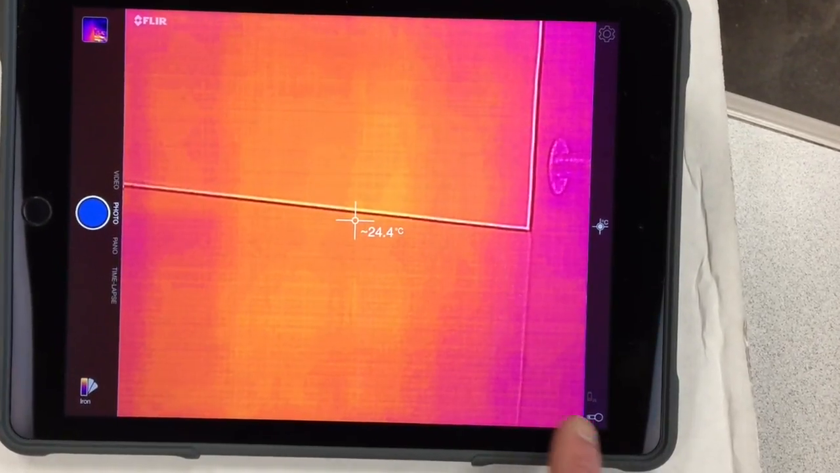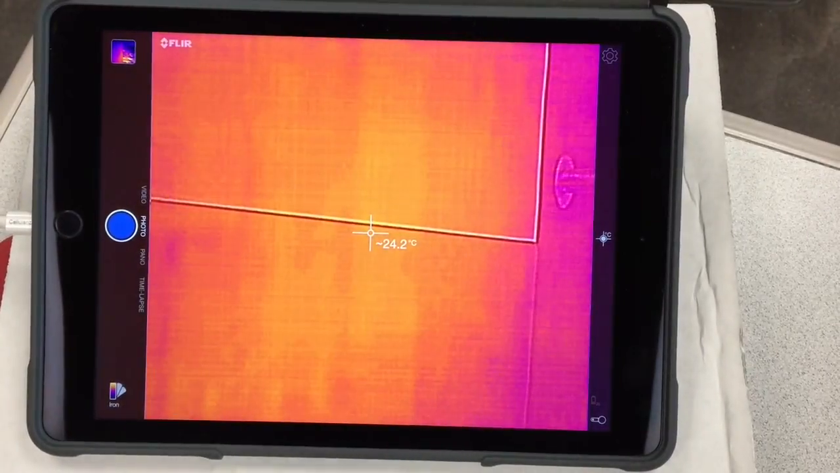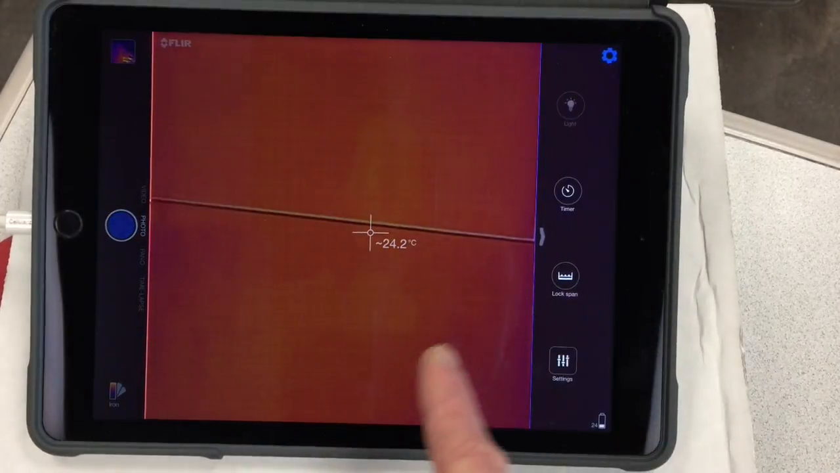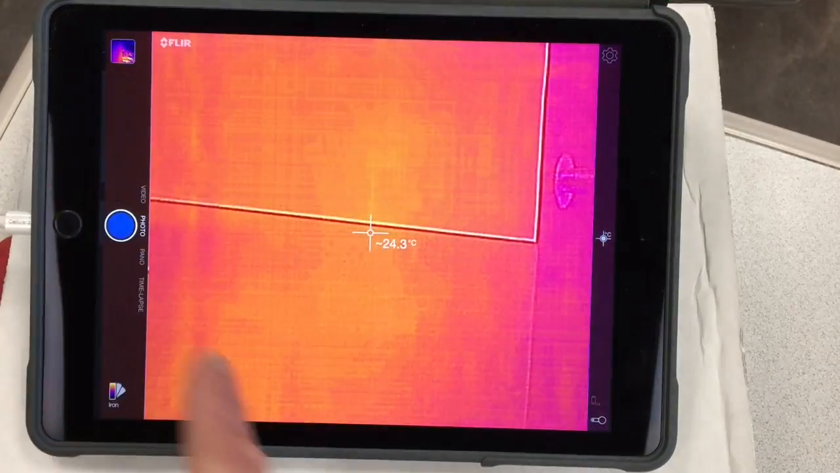What I need you to do is make sure to calibrate it by selecting this icon down here, and that'll let it make sure that it's getting the right temperatures. Also, make sure you're in Celsius. If you're not, go to Settings, Temperature Unit, and make sure that it's in Celsius.